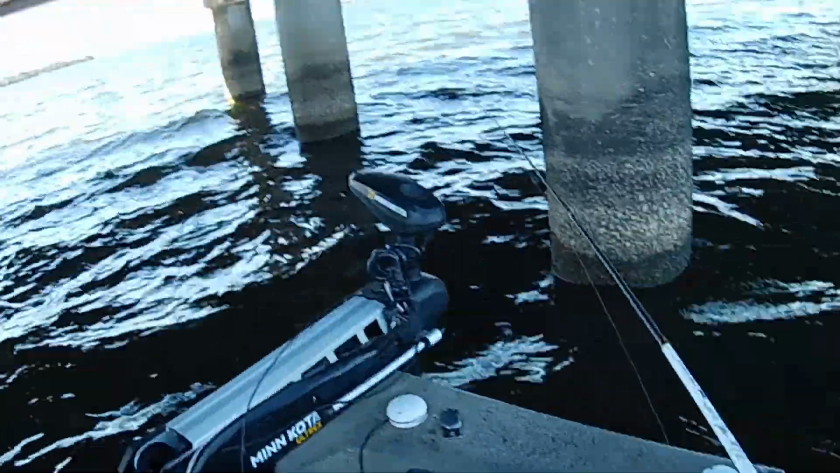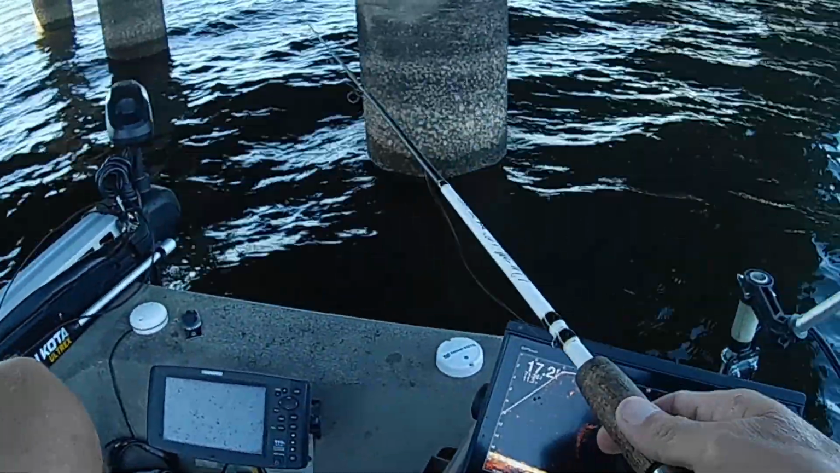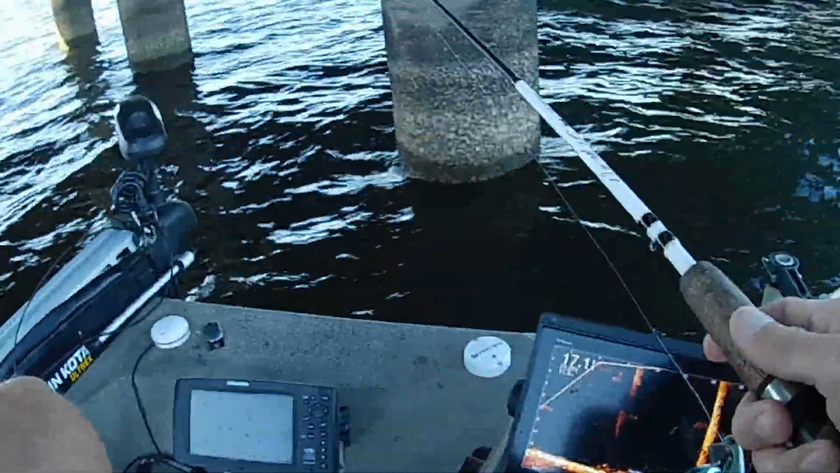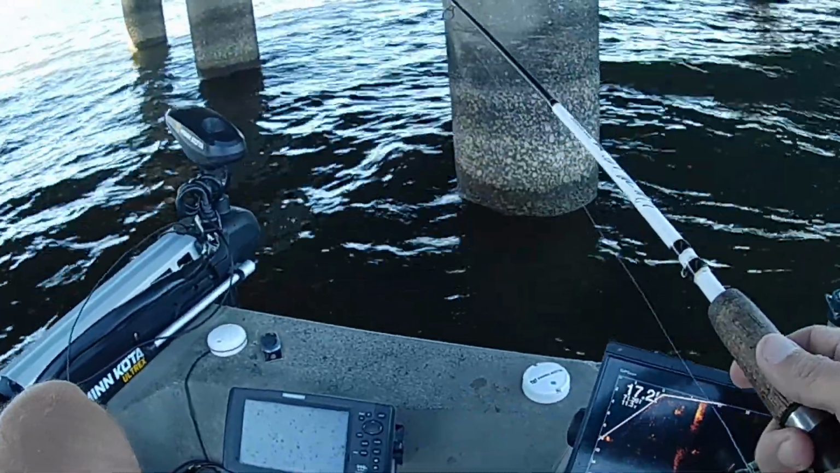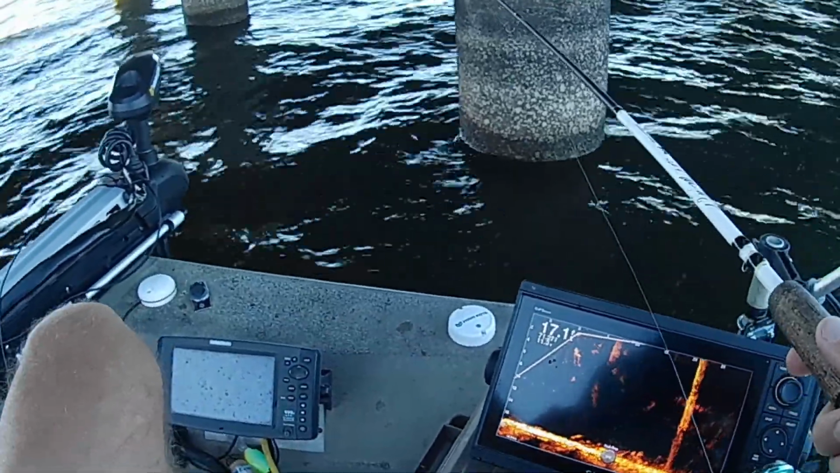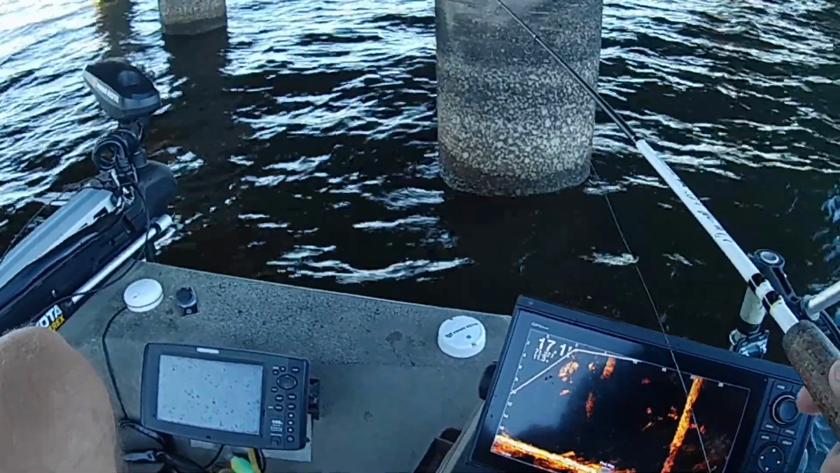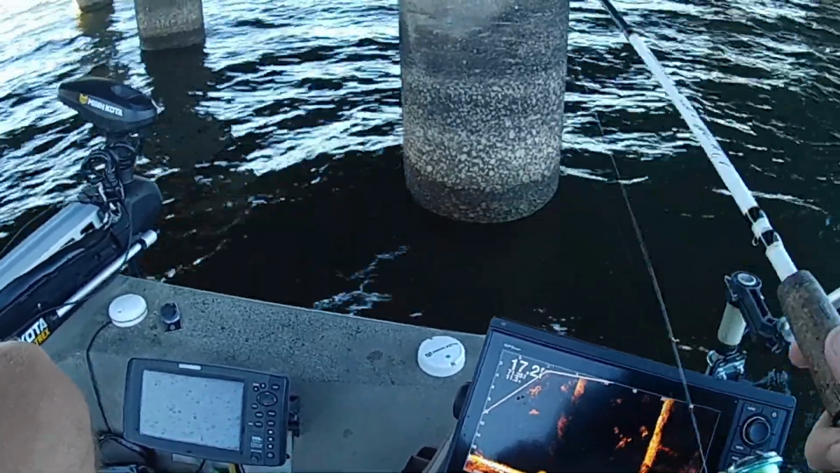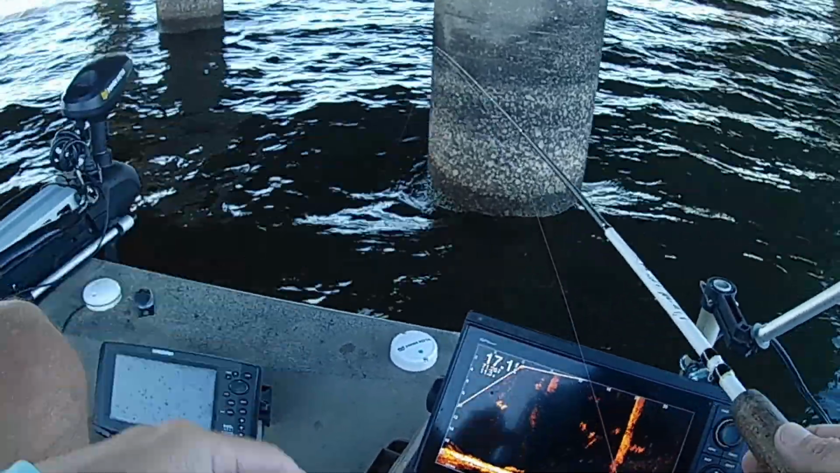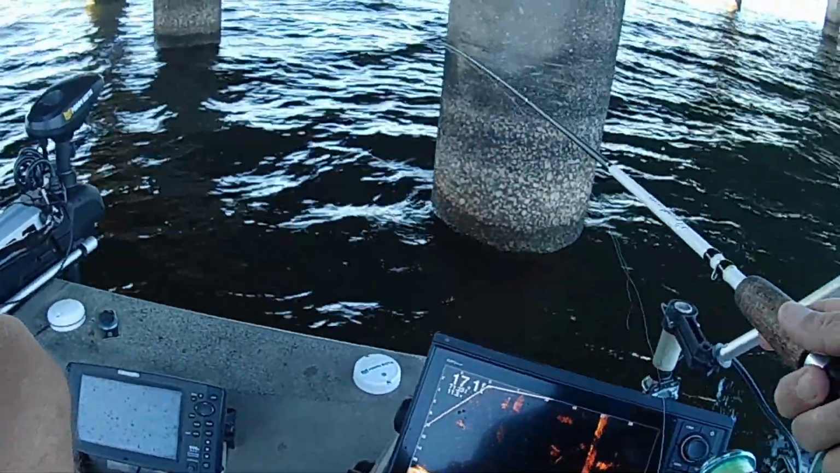I just pitched that thing out there, kind of sitting on the last one here. Uh-oh, we hit the bottom. Just let it swing down through them. I always kind of like to do that first. The active ones come out and get it, and then if I have to, I'll get right on top of them and, dadgummit, boy, that knocked the fire out of it. Shucks.